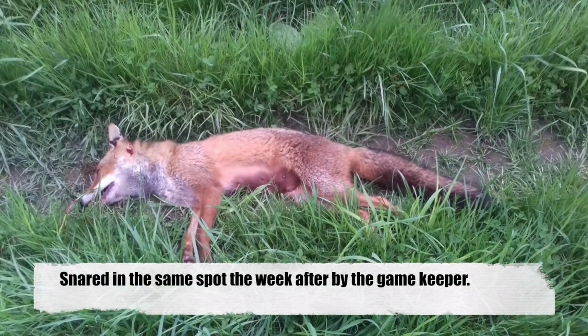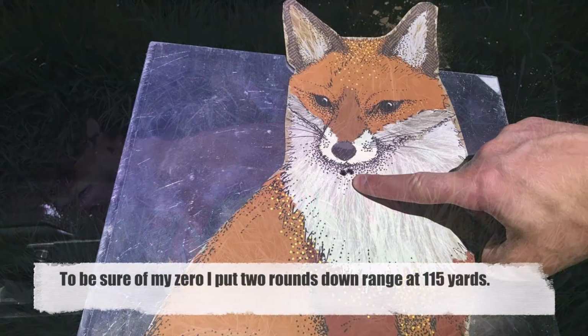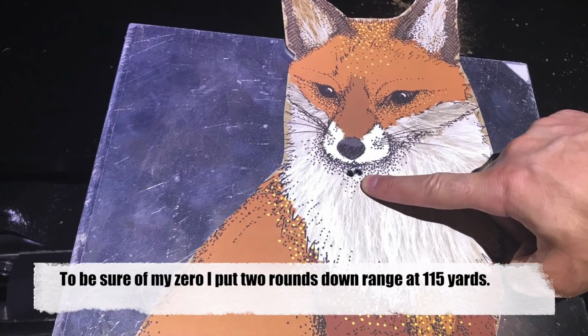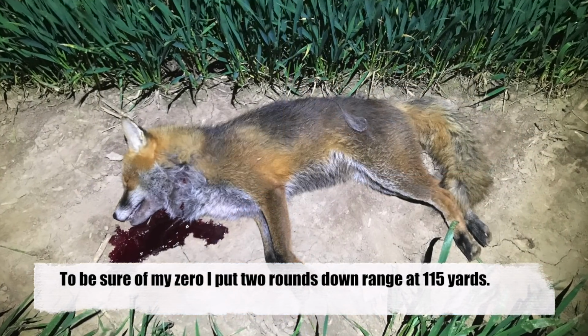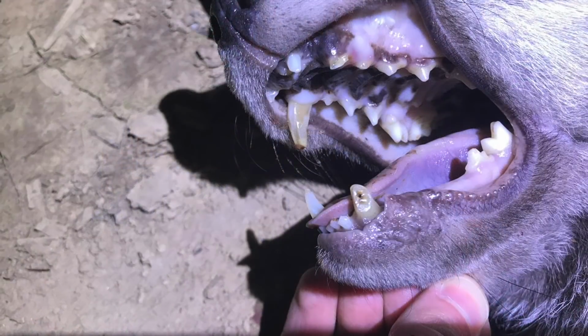Now, I'm going to include this clip, don't like doing it, but this is me missing a fox at the duck pond. So, bit of a pain in the arse that one, because I had the keeper sat right next to me, but redemption is a sweet thing, and literally a couple of days later, in almost the exact same spot in the wheeling, the keeper managed to snare it, and he sent me that photo, gloating, making sure that it wasn't me. I actually put a couple of rounds down range through that target, and also then accounted for this one on the same evening.